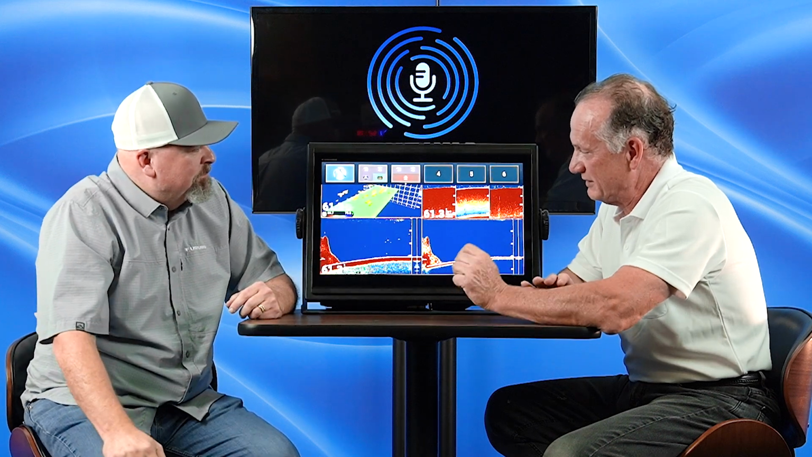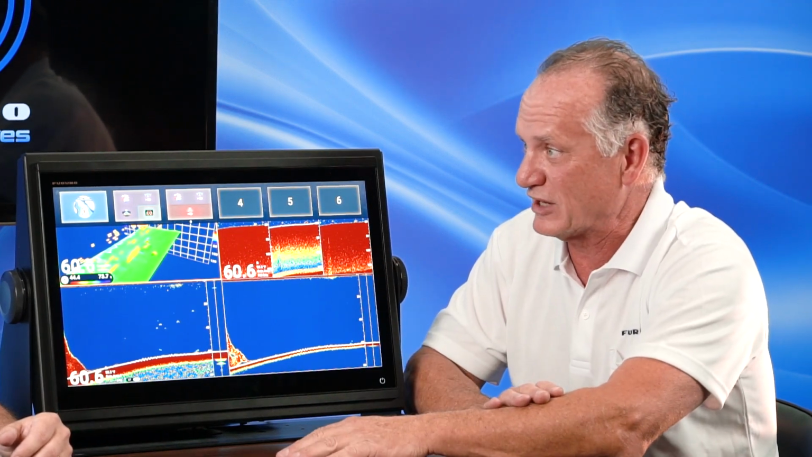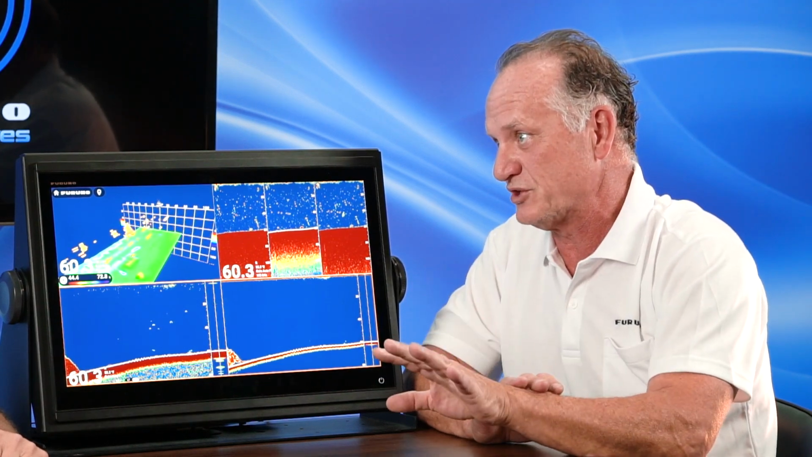Save that one. Yeah, it's just that easy to use, and we can't say enough that we've compared the user interface of TZtouch with our competitors, and as we saw in Furuno Connections 2, we basically beat them to doing a lot of the different functions with fewer keystrokes, and just ease of use and simplicity is key.